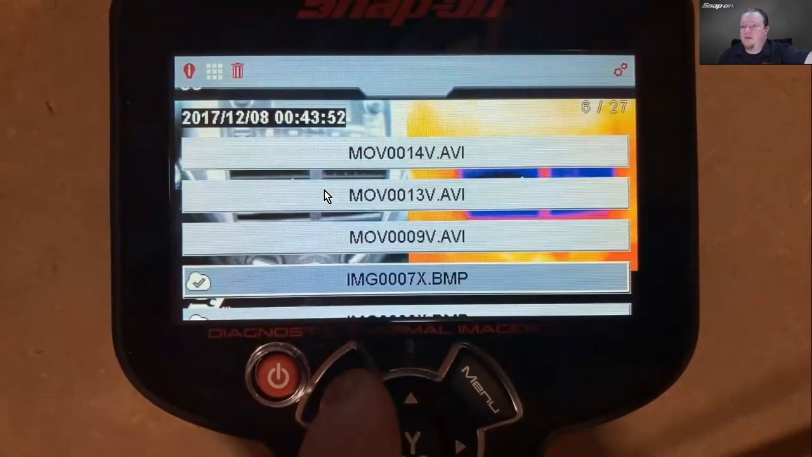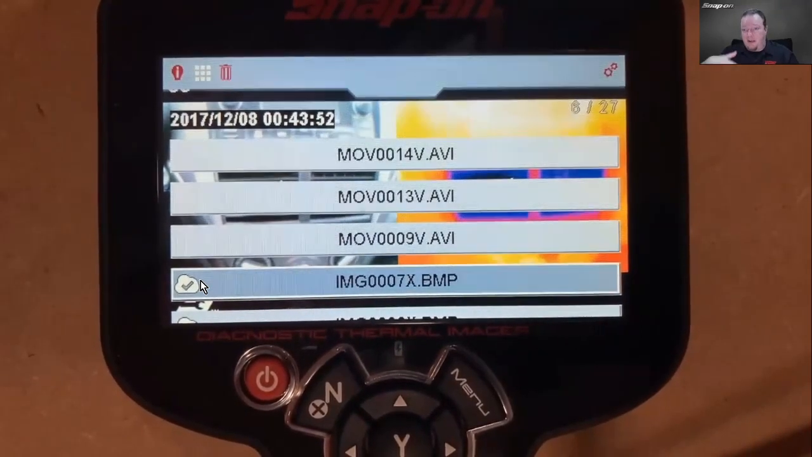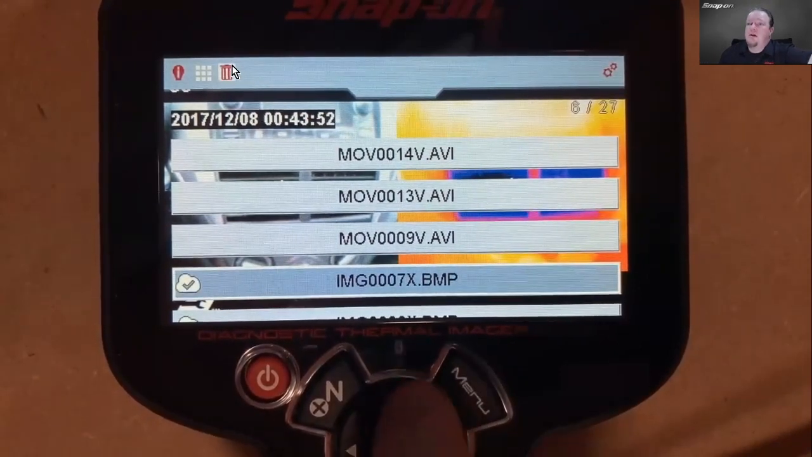Also note in here, you see it's got a check mark right there. That's for the Snap-on Cloud. That indicates that it has been uploaded to the cloud, and it's there. It'll show a cloud before it uploads, and then after it has a check mark once it is up. Next one's a trash can. So I'll just highlight whichever one I want, hit yes, and then it'll go.